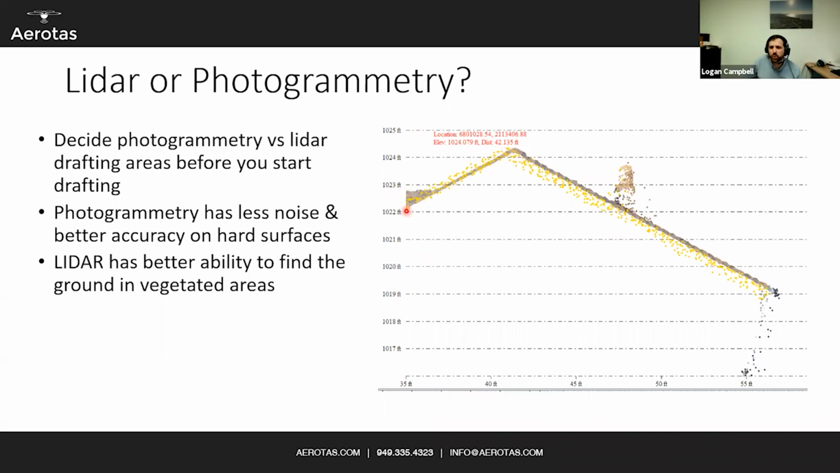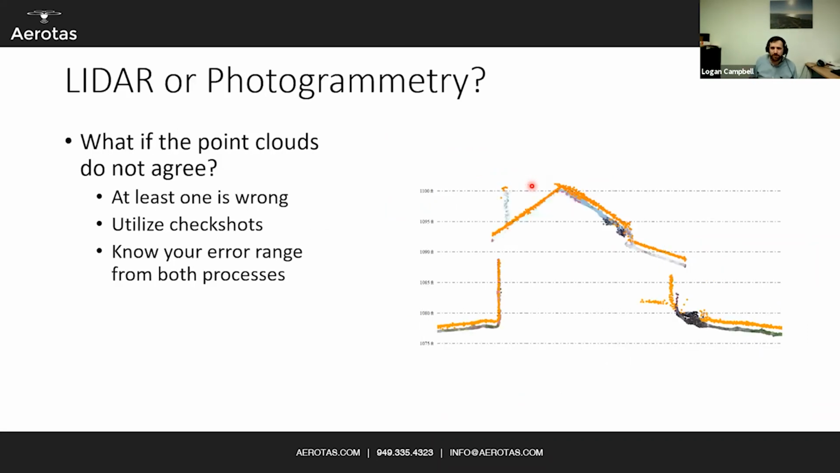But the same thing is true on asphalt, that the photogrammetry point cloud is going to be much tighter, much less noise, and overall more accurate by a couple tenths of a foot. So that's why we always say start by drafting on photogrammetry and then extract LiDAR data where the photogrammetry is obscured by vegetation. As for what if the point clouds don't agree?